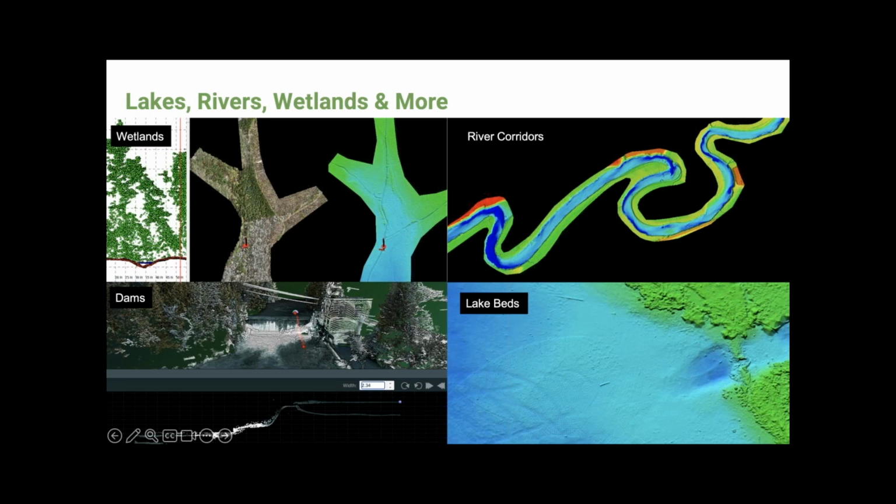Then we have on the lower left-hand side the dam section, where there's tremendous value in that the traditional methods used can be pretty dangerous for understanding what's happening at the actual impoundment areas, and then really getting an understanding of what's happening in the spillway as well. Like, what's the quality of the actual spillway? Is there any damage to the spillway? And understanding just the infrastructure as a whole.